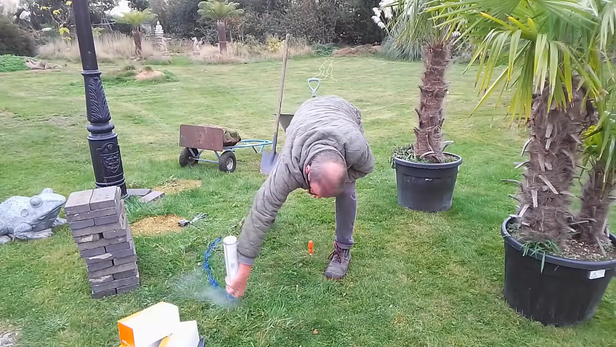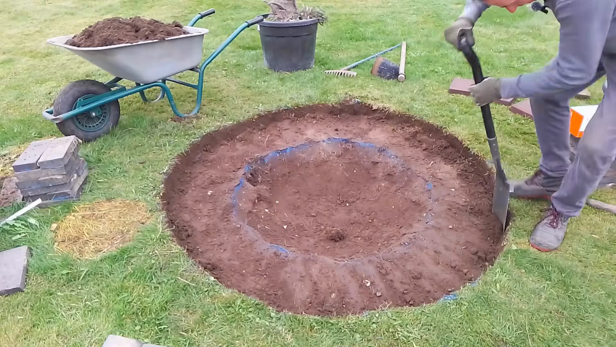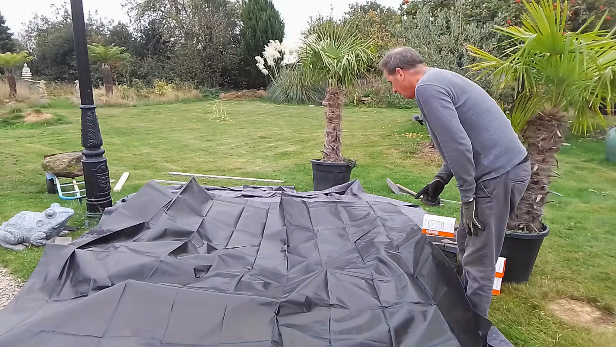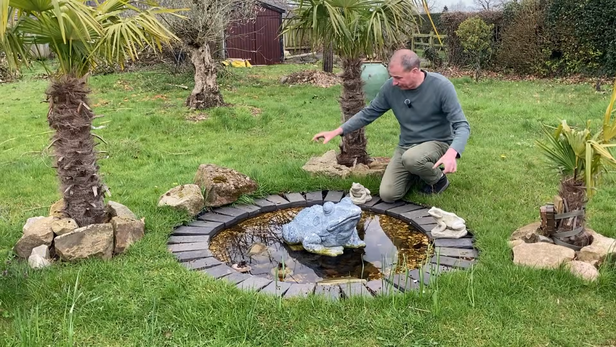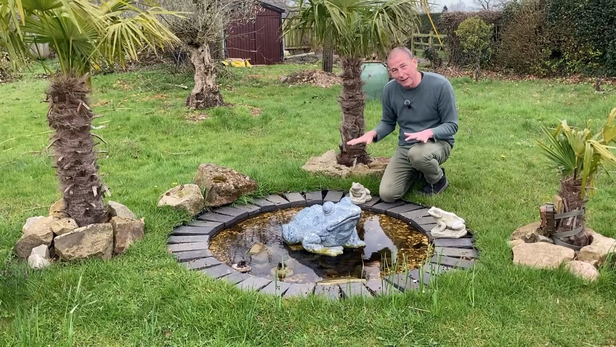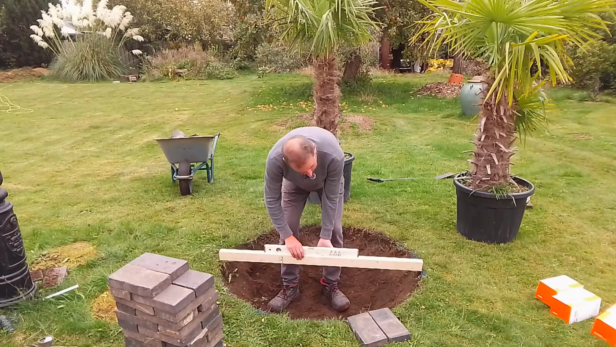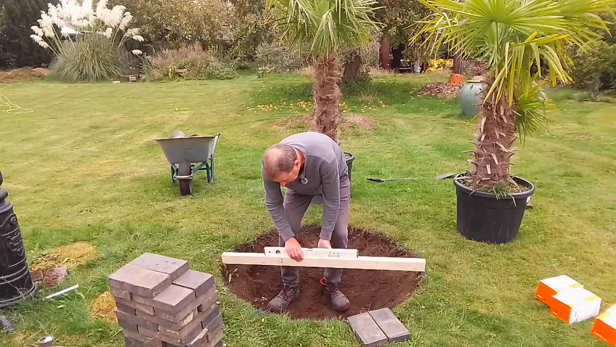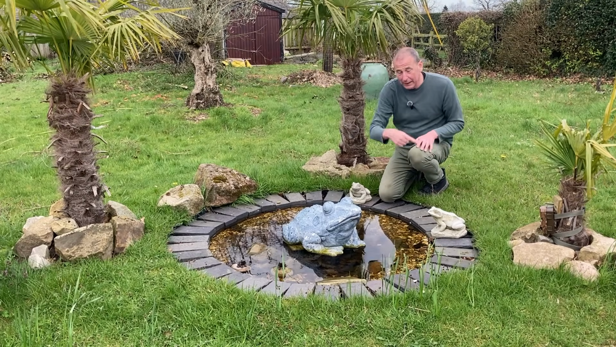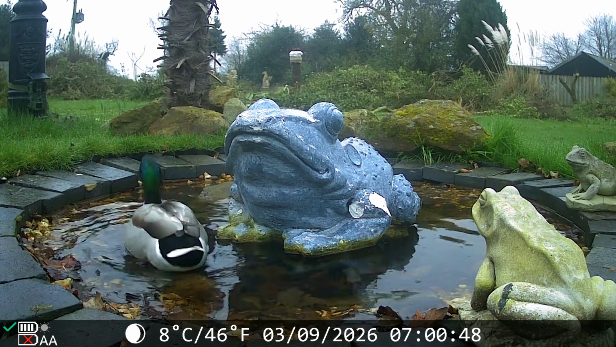I made it circular because I like circles. I dug the turf out. I dug a shallow bowl. I put some carpet underneath and then I put some pond liner in. Then I placed these bricks around the edge. Now that was a tricky bit because I wanted it to be level. So I had to spend some time doing that, but that was relatively straightforward with a piece of wood and a spirit level. I put the pond liner in, fill it with water, line the edge with bricks, put some big rocks in the bottom and some gravel.